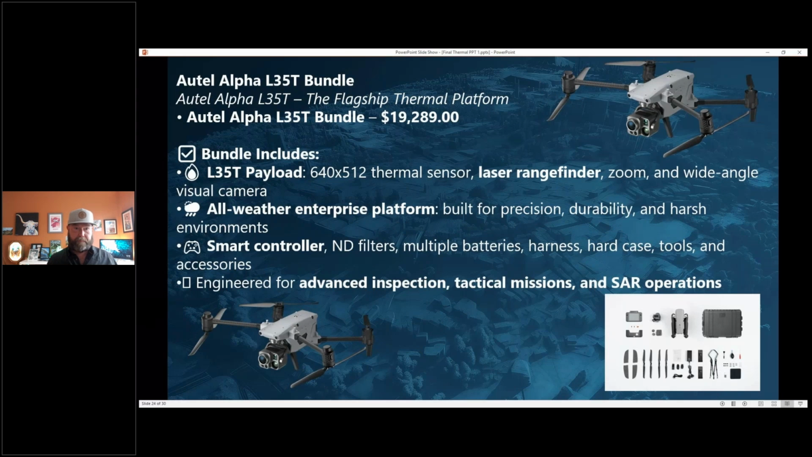This is the Alpha. The Alpha runs around $19,000-ish. And what's cool, it has an interchangeable payload. The zoom is incredible. I believe it goes up to 500x. It's very rugged for weather, has multiple batteries, and is more tactical. It's a big one in search and rescue. I would compare it to the M30T.